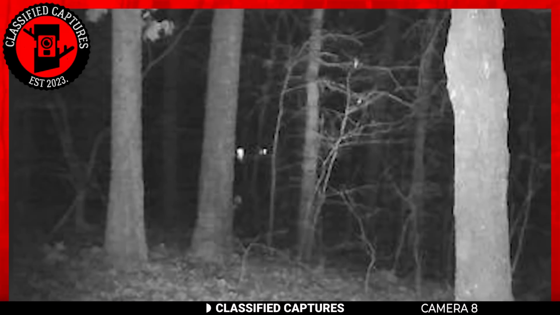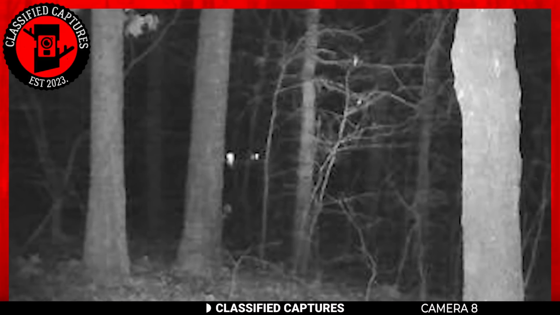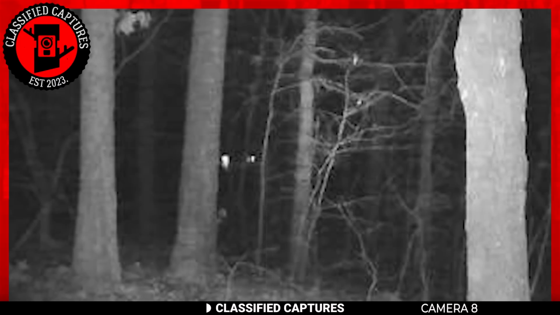Looking at those two white dots in the middle, I'm pretty sure they are eyes, but what animal do you know that has eyes that far apart? None that I'm aware of. Could it be a cryptid? Could it be an unknown and undiscovered species, or do I have it completely wrong and it's a ghost?